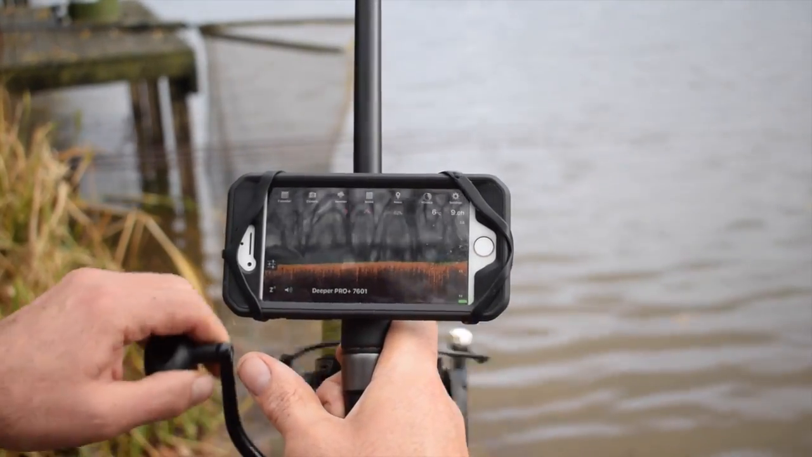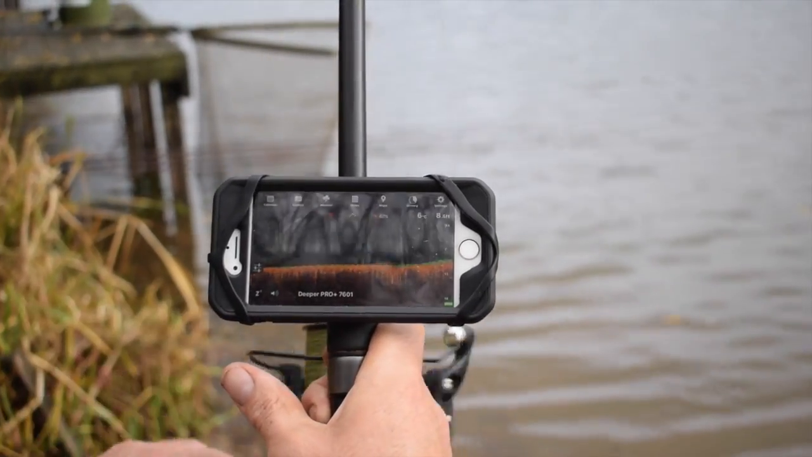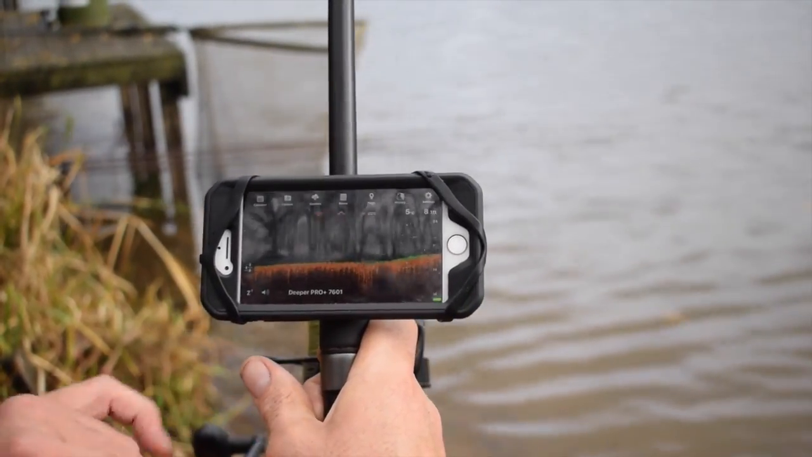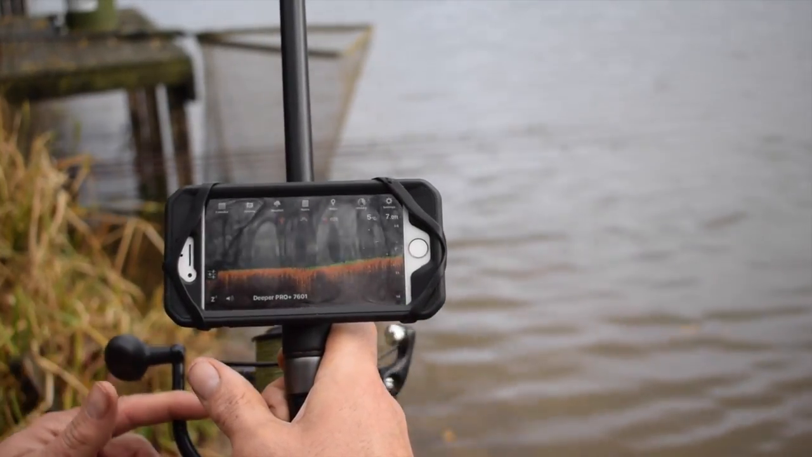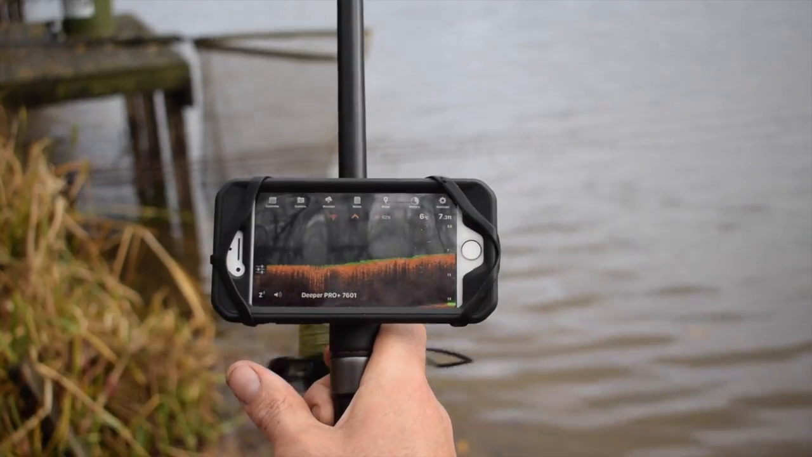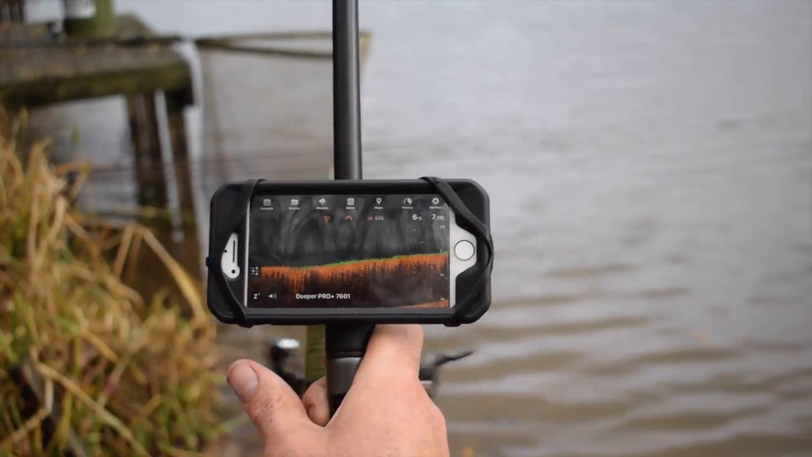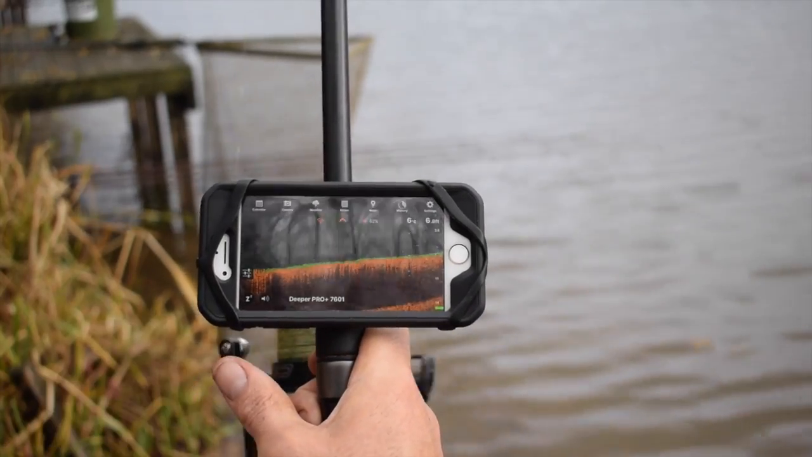Seems to be where the natural food seems to be sitting at the minute, which I've not caught anything on this shelf that you see it's coming up now, and I've not caught anything past it. So we literally are marking the very start of the shelf when it goes to 9 foot, which I've already clipped it up on there. It's 74 yards off the bank. So that's where we'll be fishing.